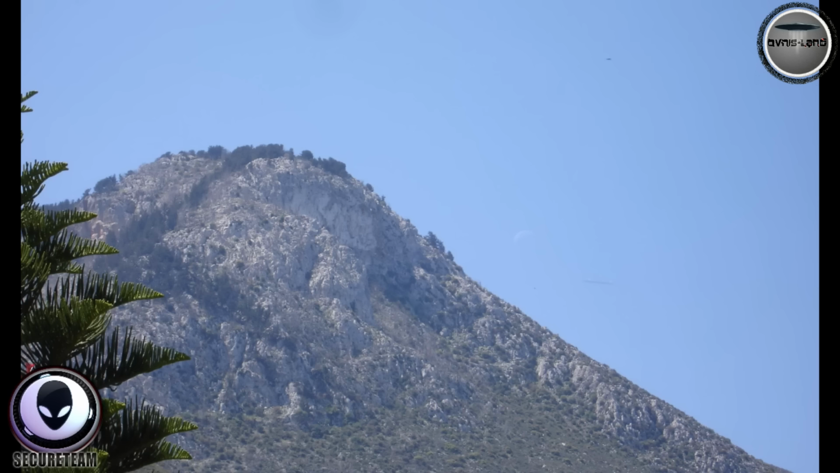And here we're seeing that this picture was taken for the purpose of mountain and moon combination scenery. So someone's trying to take a picture of the moon here next to this mountain. The object was noticed on the LCD display after he had taken the picture. Several photographs after this were taken, but the object was only found in one of them. You're seeing that photo here, and here is a contrast and brightness enhanced version showing this object.